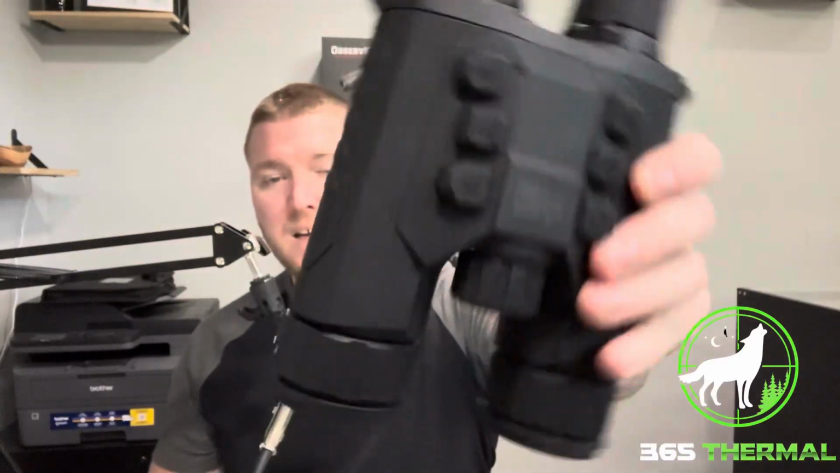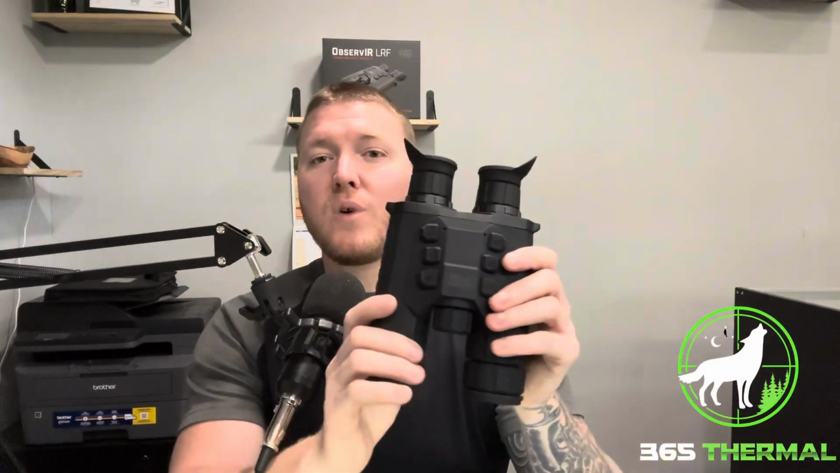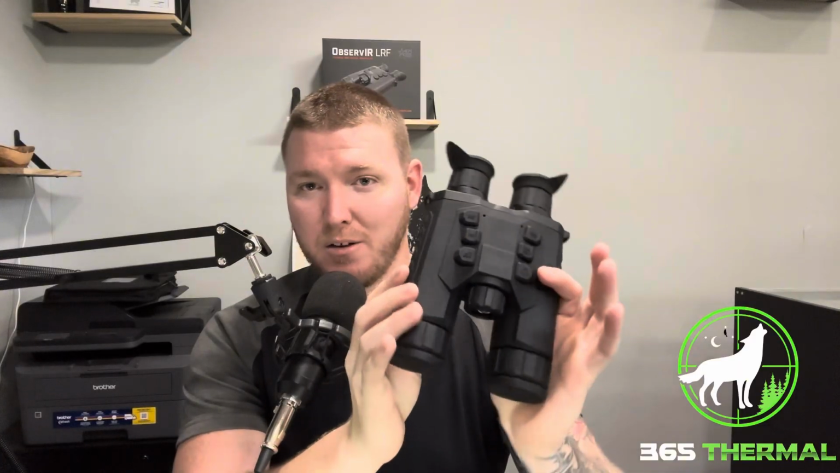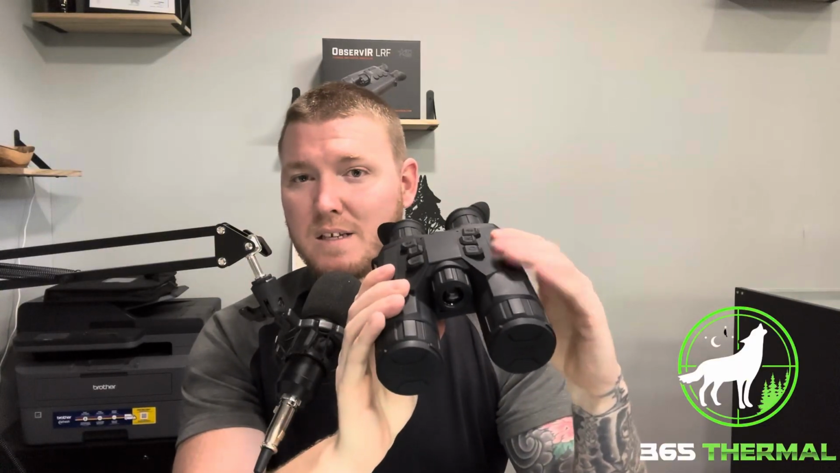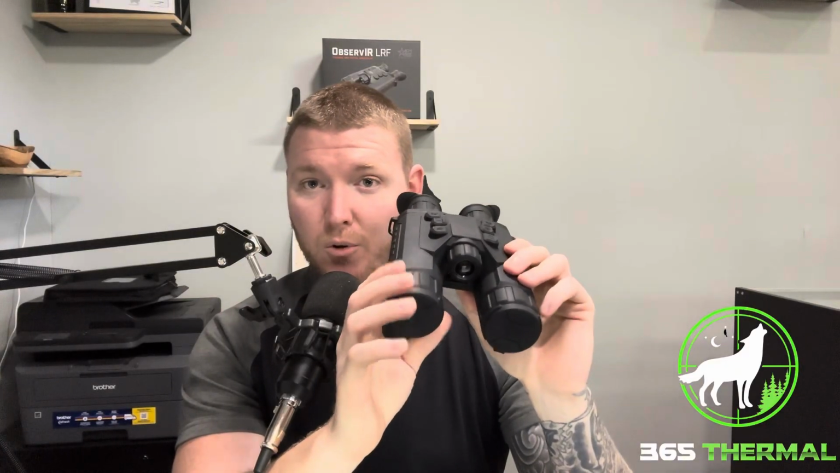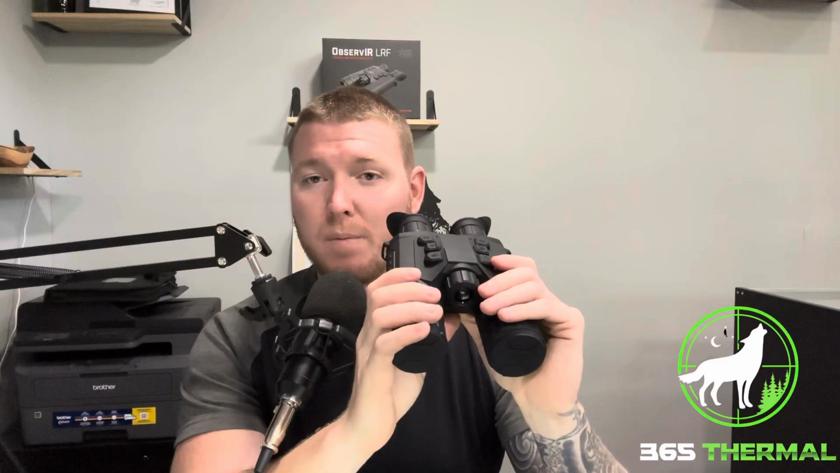That being said, it is actually two independent binoculars built together into a binocular. So one of these is going to be thermal and one of these is going to be optical. All right, so you actually adjust the end caps here, your front diopter focus, one as you're looking through it for your thermal and one looking through it for your optical.